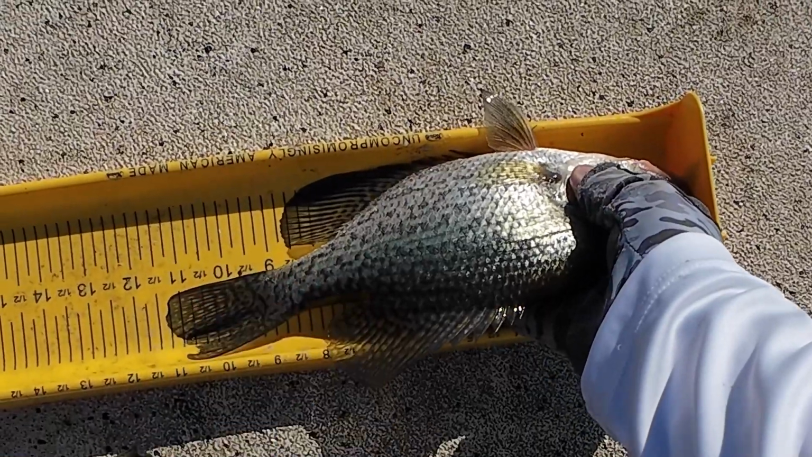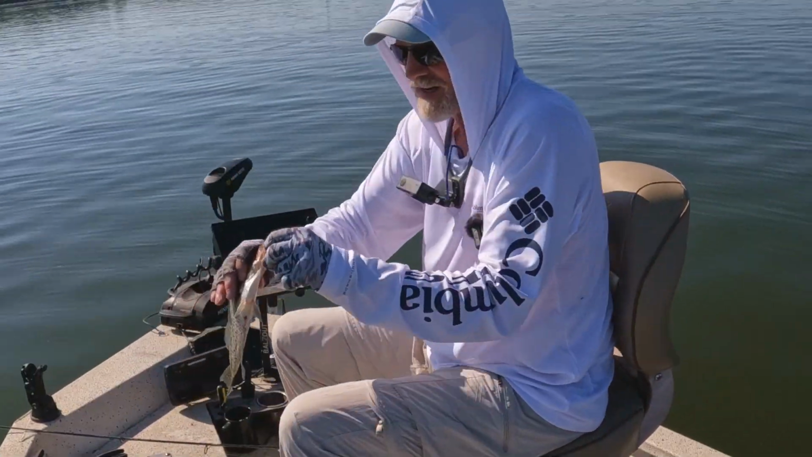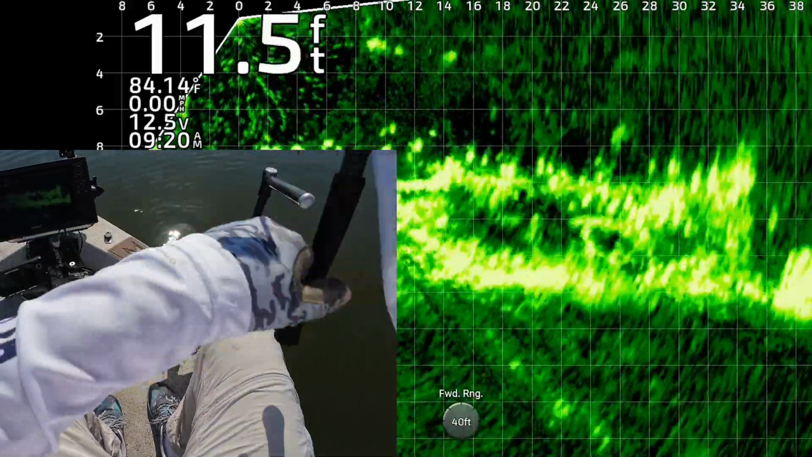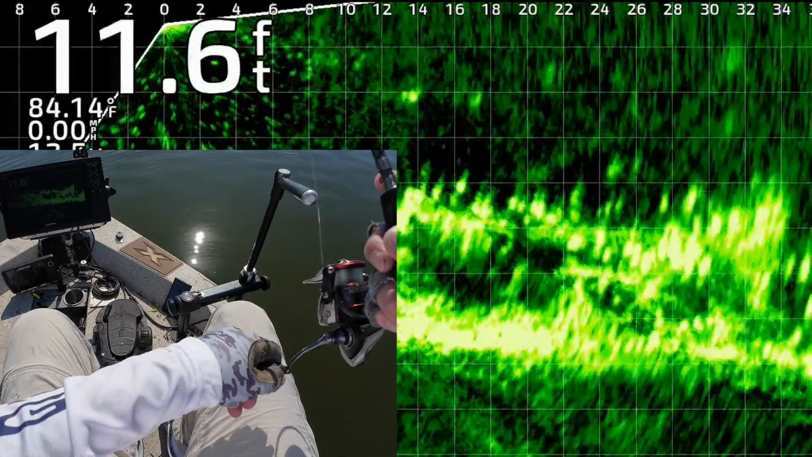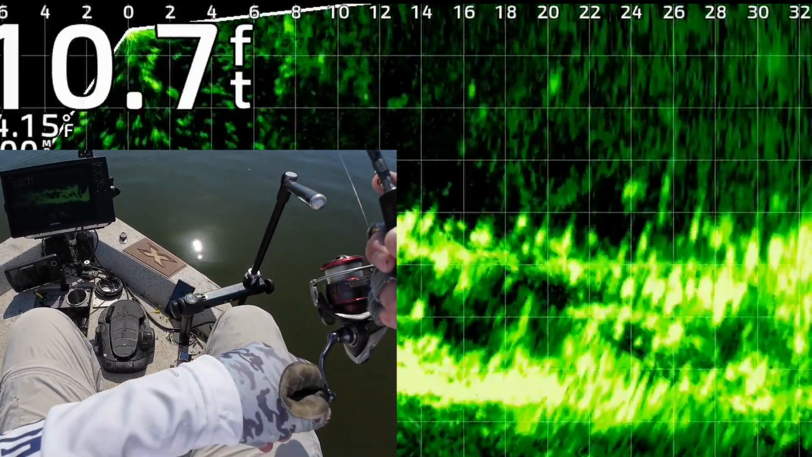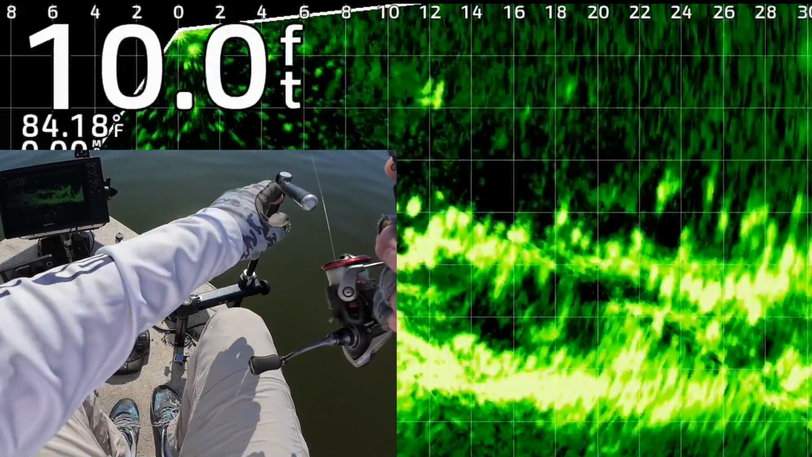11. 11 and a quarter. Just shy of 11 and a half. Putting him in the boat. I love this kind of structure. There's a long tree and the fish are all around it and on top of it. I'm just dragging it right on top. So 28 feet right on top. See if we can get one of these mugs to eat it.